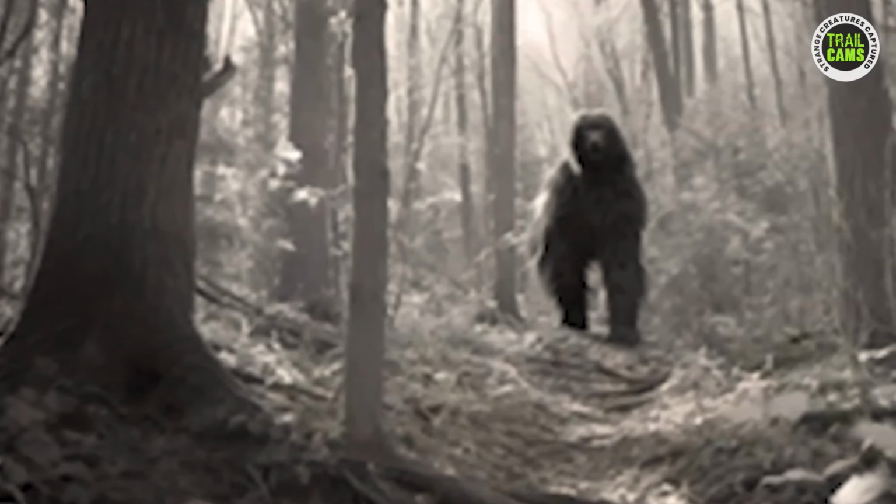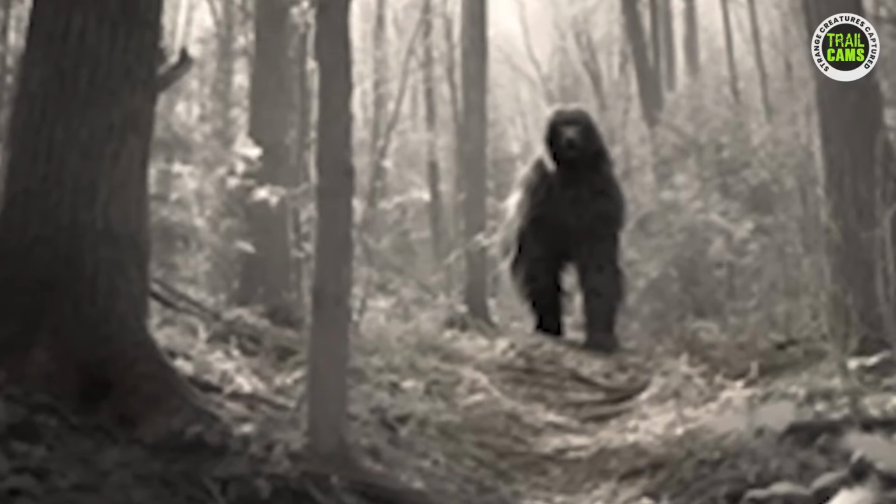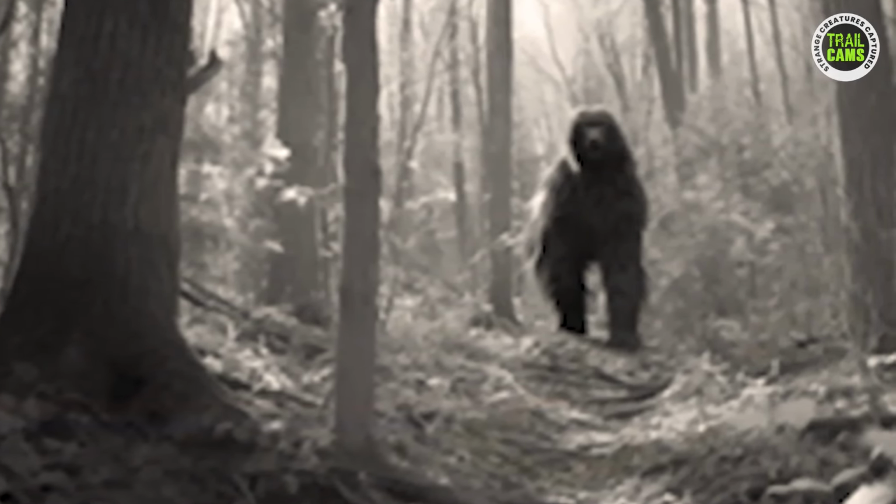I'm dying to know what you all think about this intriguing creature captured on camera. Is it a Bigfoot with unusual physical characteristics? Or could it be a bear with an optical illusion that makes it appear handless? Perhaps there's an entirely different explanation that we haven't even considered. Share your thoughts and theories in the comments below. I can't wait to hear your perspectives on this captivating image.